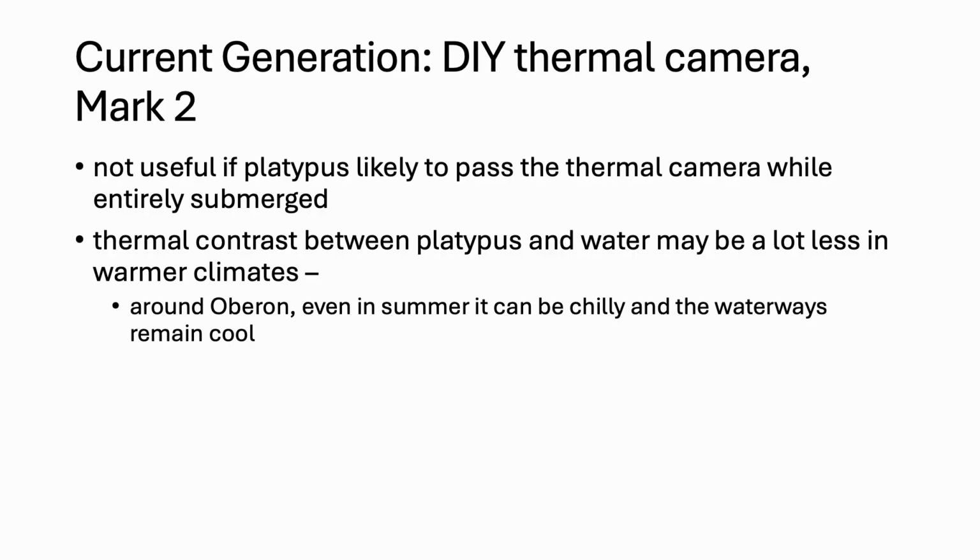First of all, they're probably not useful if the platypus is likely to pass the camera while completely submerged more than a centimetre or so, because water is definitely opaque to thermal radiation. But also the thermal contrast between the platypus and the water may be a lot less in warmer climates.